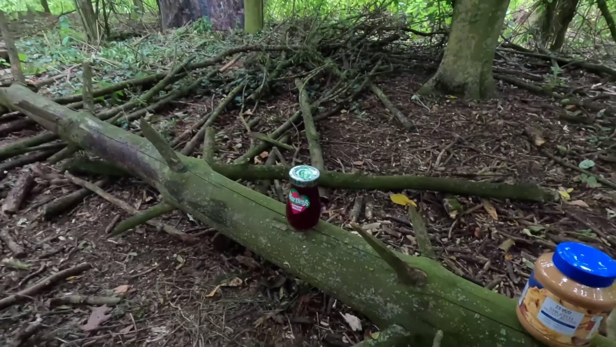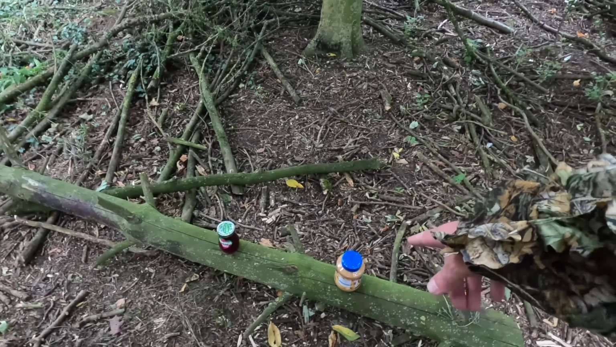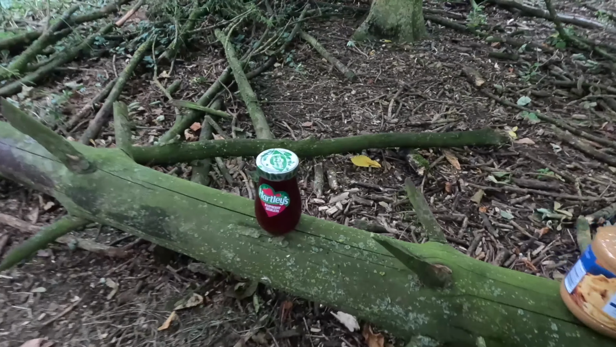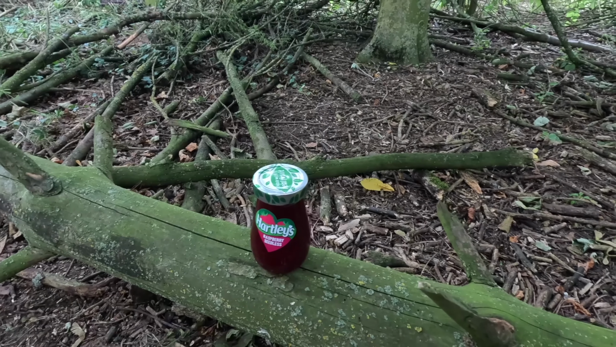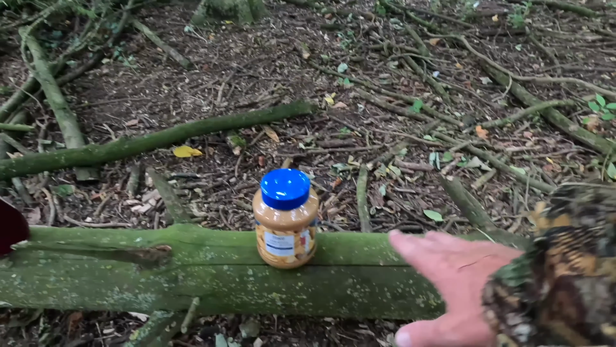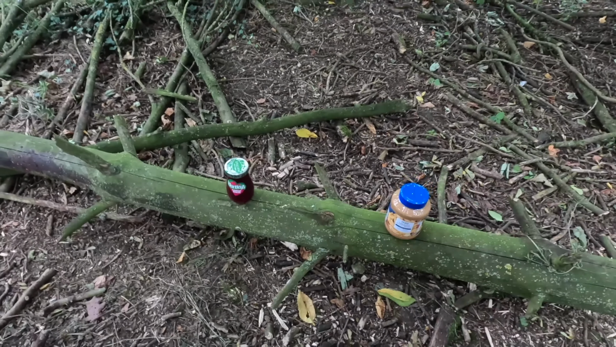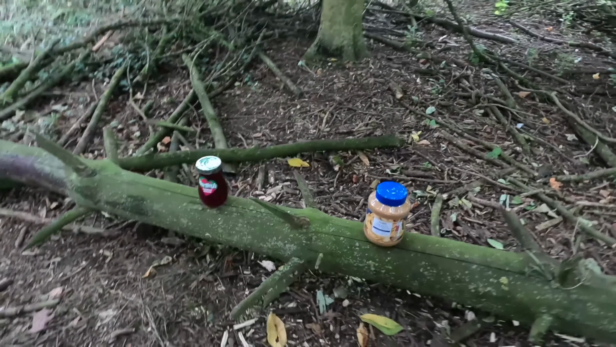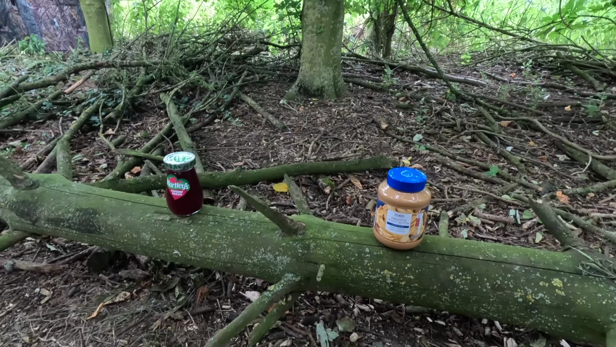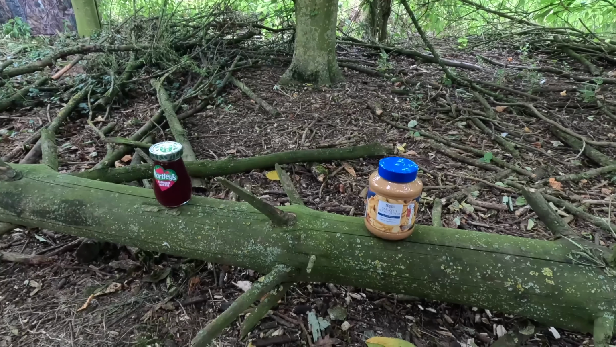Now, what is the experiment today? Well, I've just mentioned, haven't I? Peanut butter, but not fruit. We're going for jam. We've got raspberry seedless jam. We're going to spread all this side with jam and this side with peanut butter and see which any animal really. It doesn't have to be a badger. In fact, I hope it isn't a badger. I hope it is something else. I want to see animals of all different varieties trying this. They're all going to love it.